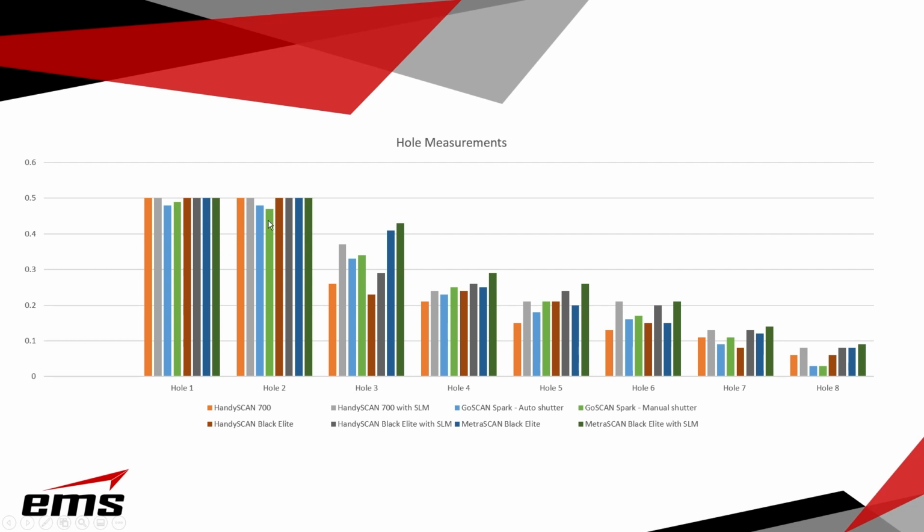So we'll kind of skip over the larger holes. It's pretty obvious. But let's start here. So you can see here 700 in the orange and then the 700 with the single line mode. So you can see the difference. And this is depth over here. So we got hole number and depth. How far in? Again, picking that average, not the deepest point, but the deepest point you could still cut a circle through and get data, okay? So you can see here. And then this is the,